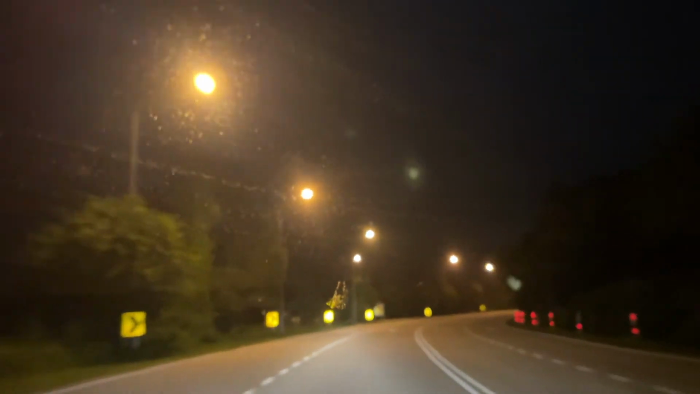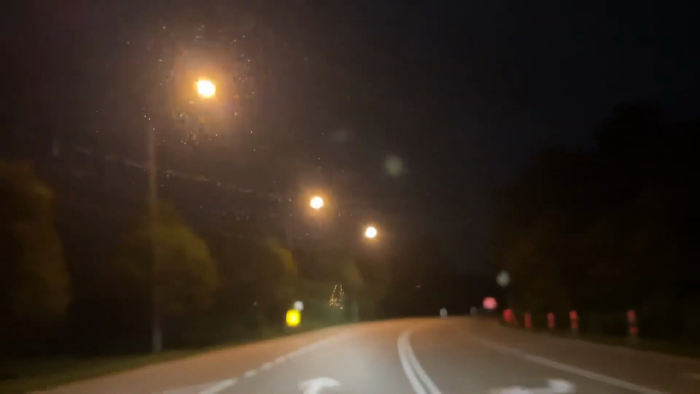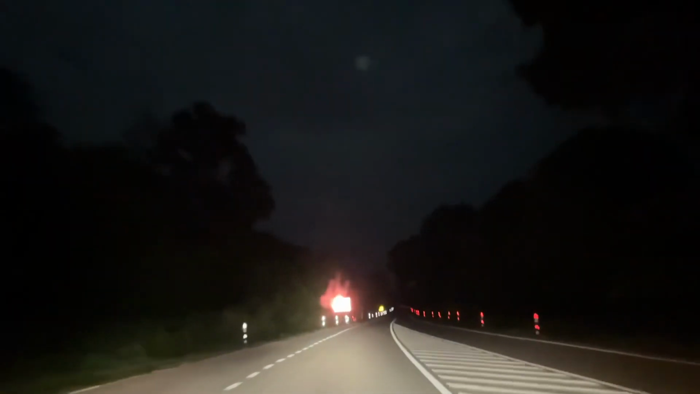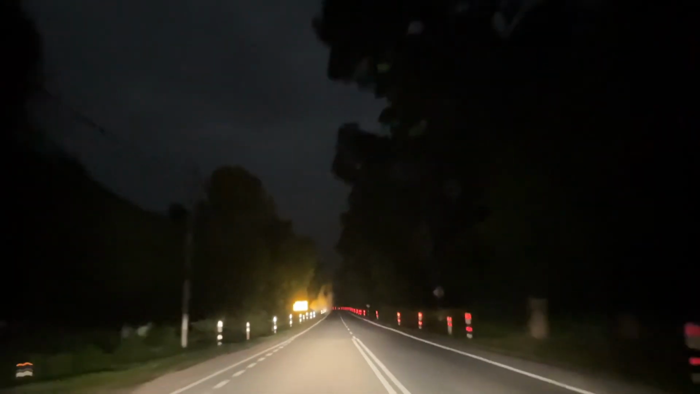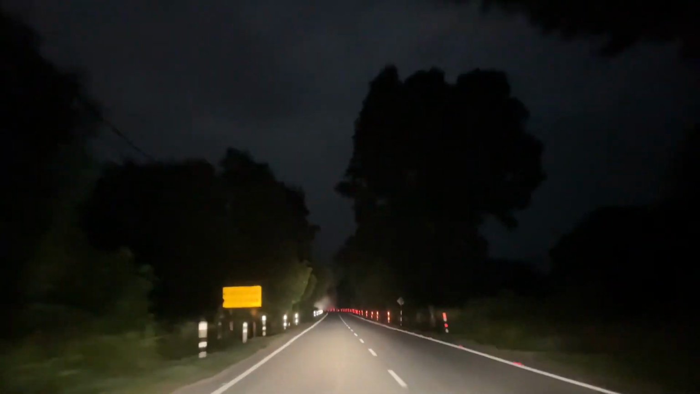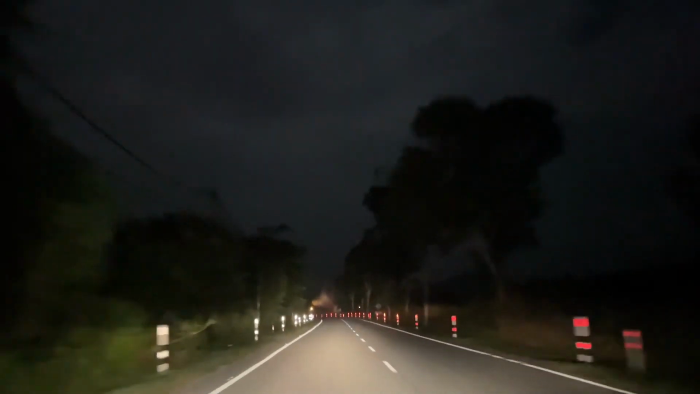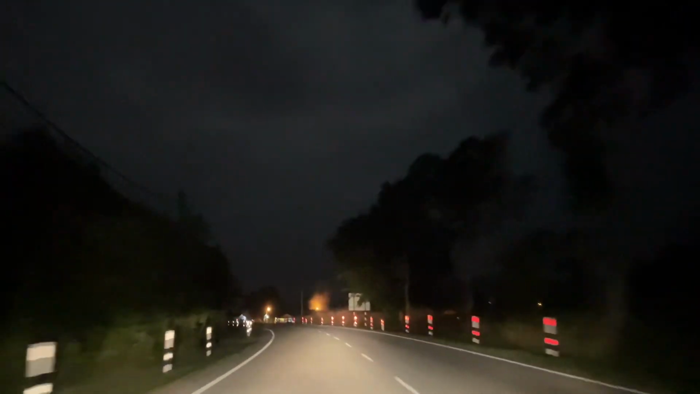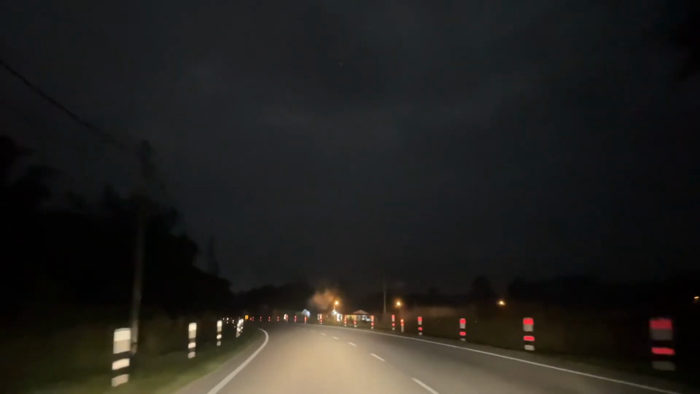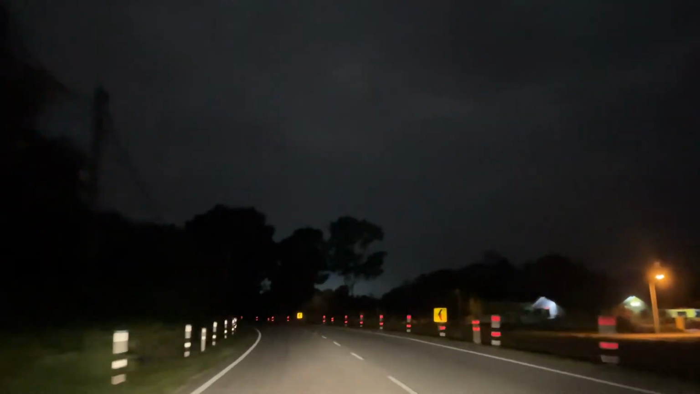Housing estate, which is called Desarani. It's a nice area. A lot of these places are quite nice actually. It used to be really cheap to buy a house here. Unfortunately, that's not the case any longer. That's just life, I guess. Looks like some lightning in the... Very easy there, there's no need to drive so fast.